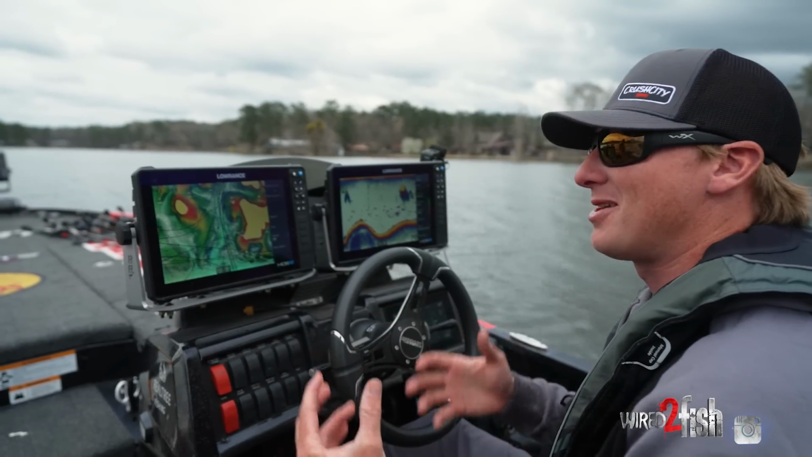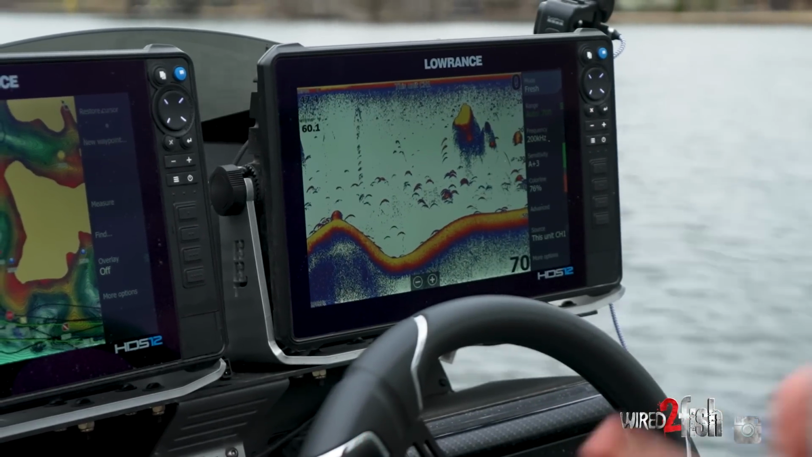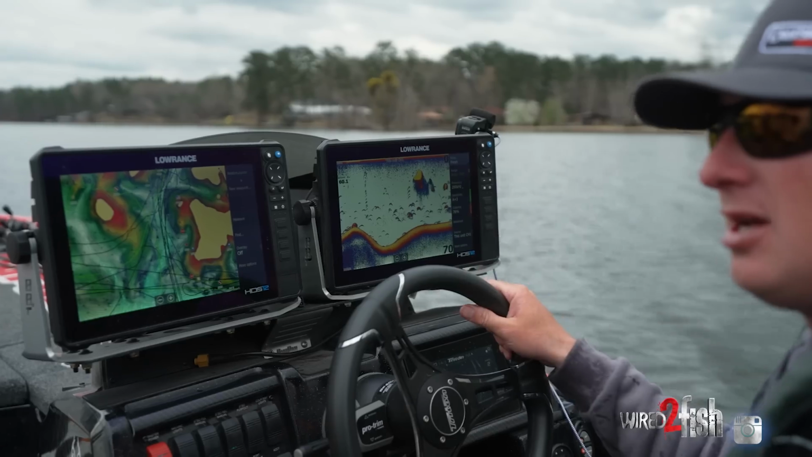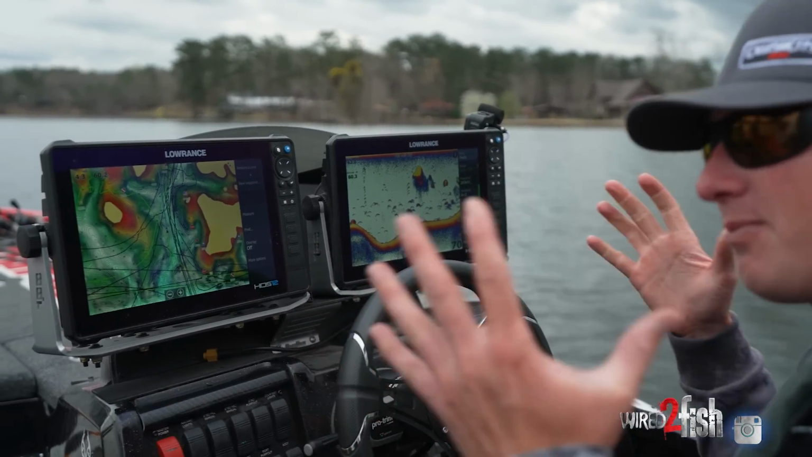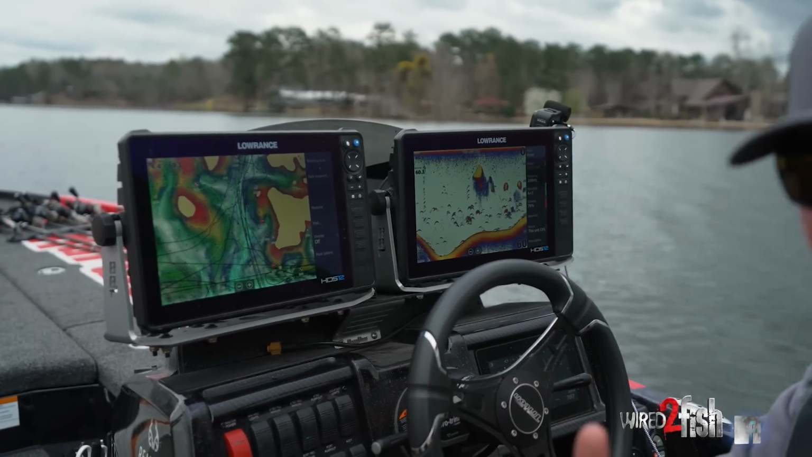What I mean by that is they're out here chasing threadfin. They'll get up on these points and these flats, and now we have electronics to be able to find those fish. So it doesn't matter what time of year. If I know that threadfin or just any kind of forage is out in the lake, wherever you find that is where the bass are gonna be.